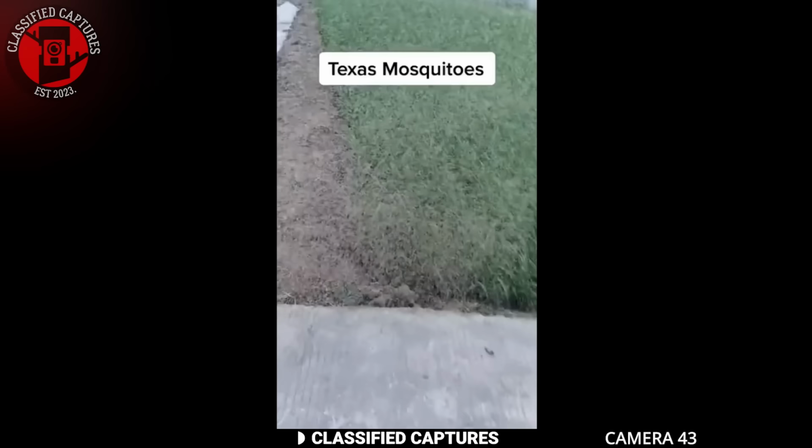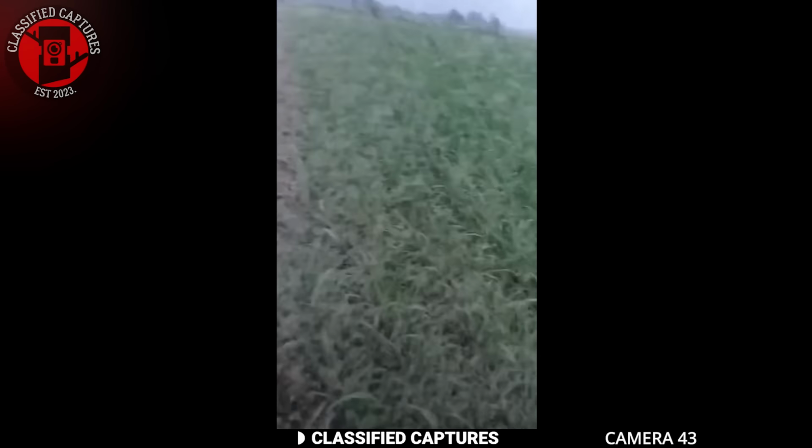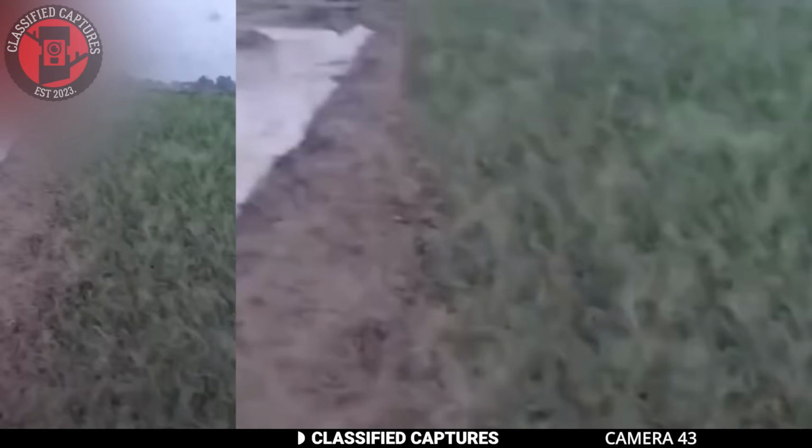Here we have another swarm of insects, this time captured by a man working out in a field. Just look at that. This happened in Texas. The sight alone is overwhelming, but the sound is even more unsettling. You can hear the swarm buzzing loudly, almost like a roar, as if moving through the air. It's as if the entire field is alive with these insects, creating a scene that's both fascinating and terrifying.